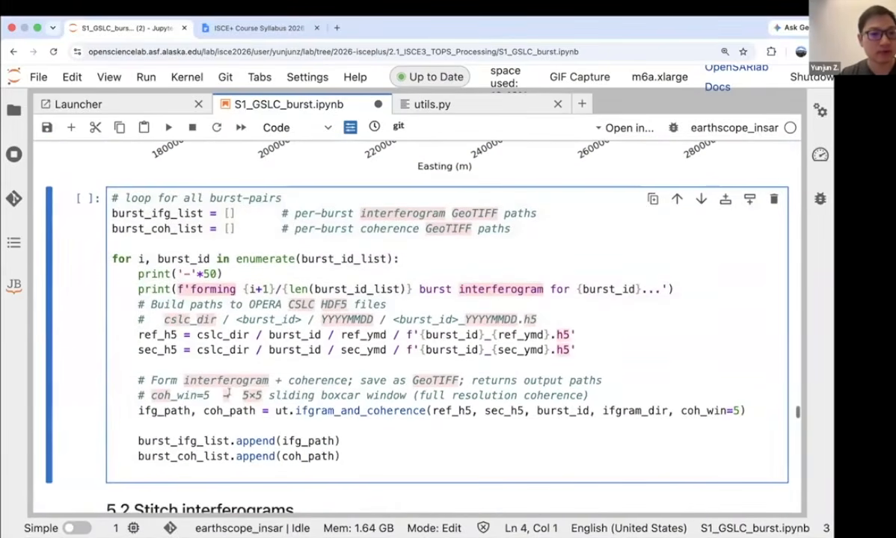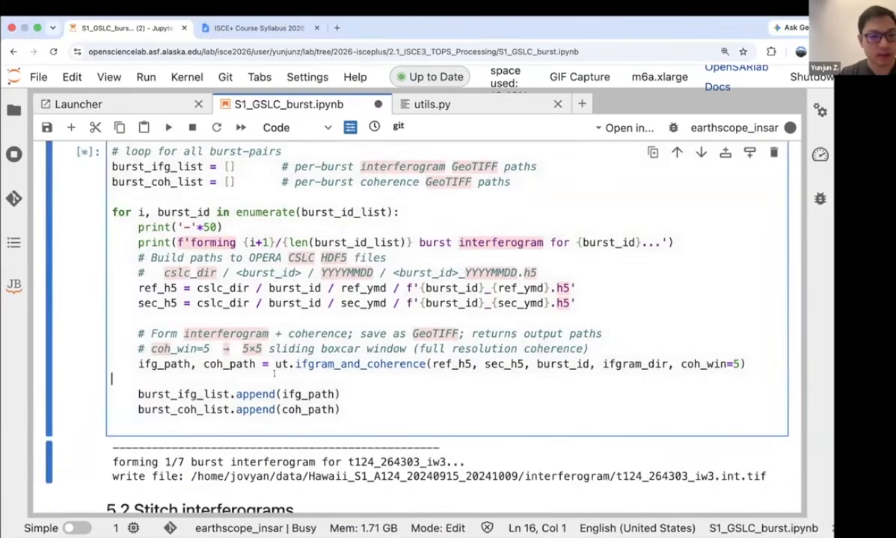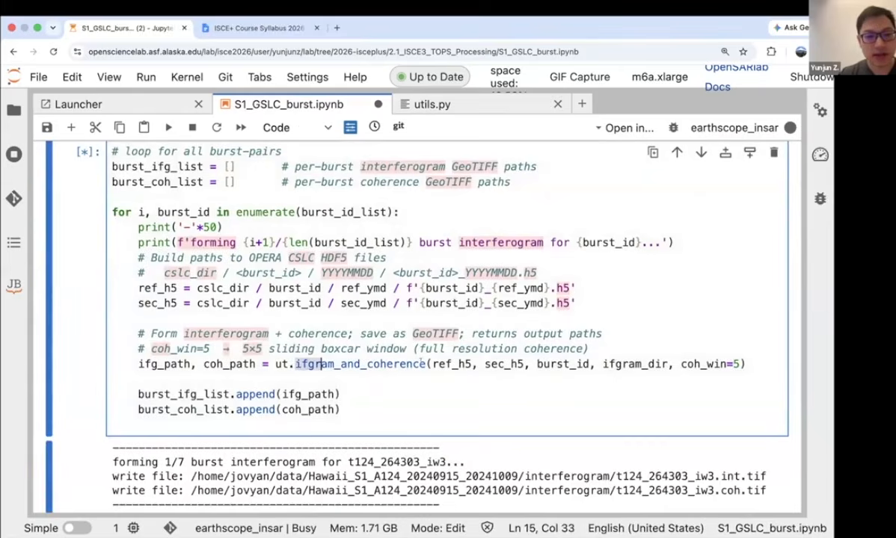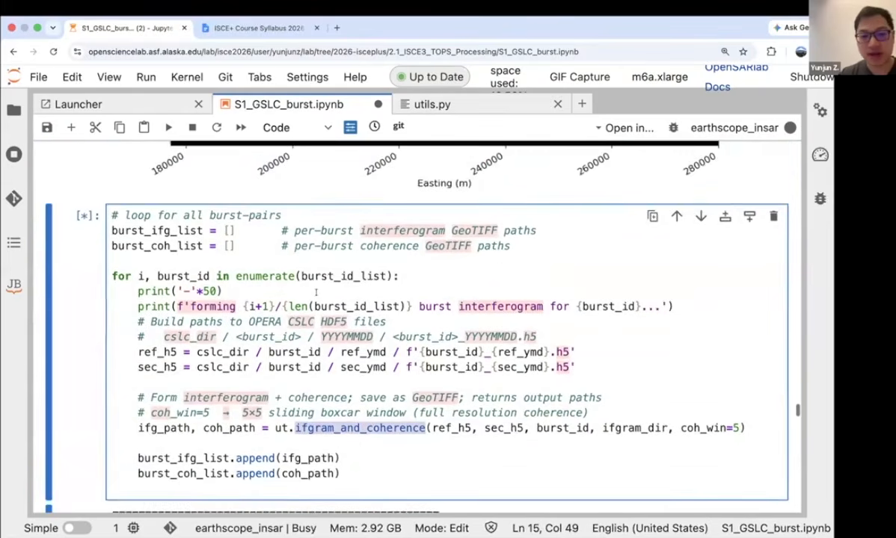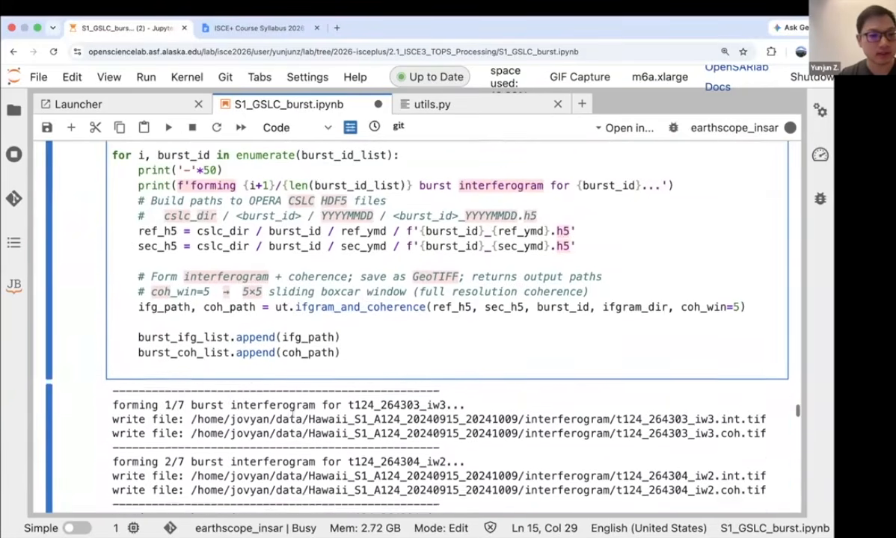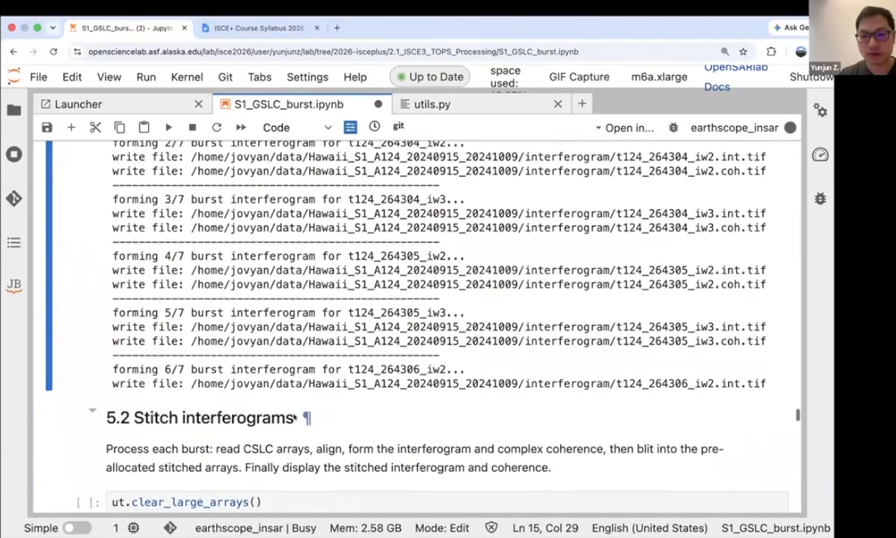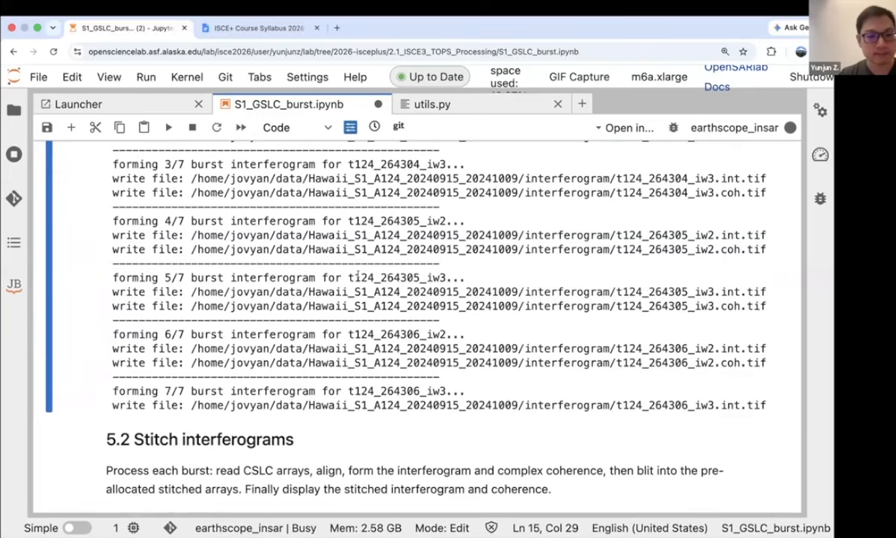We can do the same thing for all bursts, right here. This function packs the code above into a function, so we can do them in a for loop relatively easily. You can see it's doing that really fast. We can form interferograms momentarily.